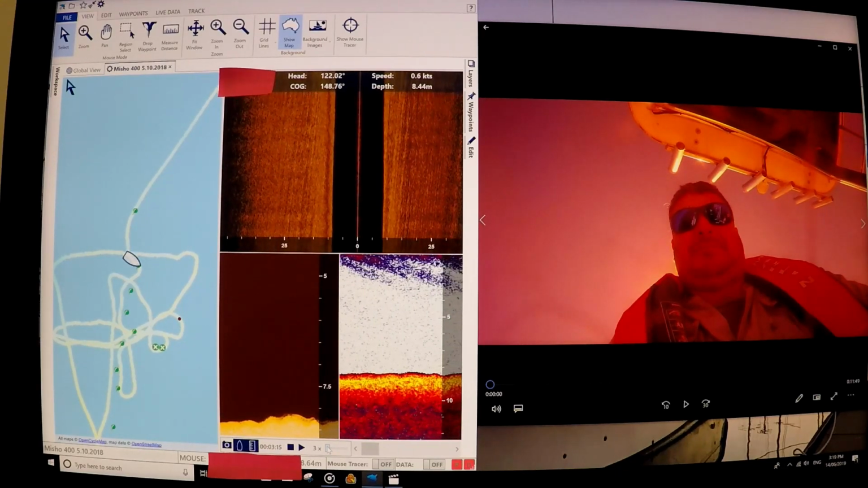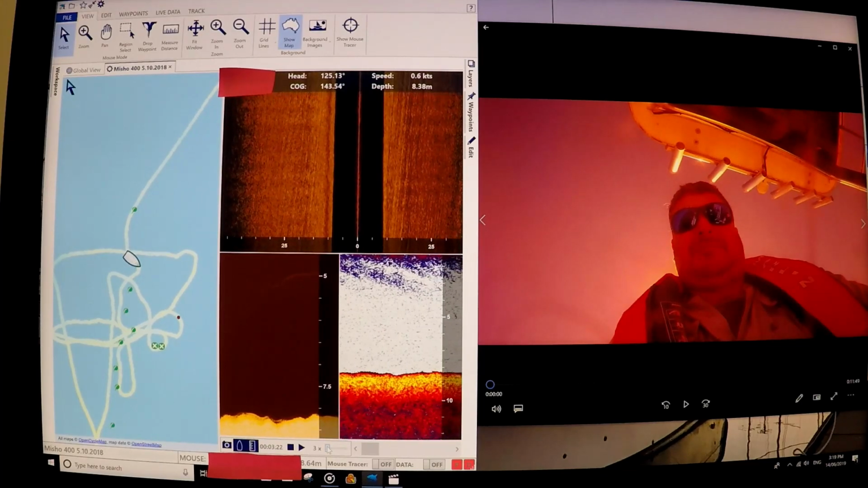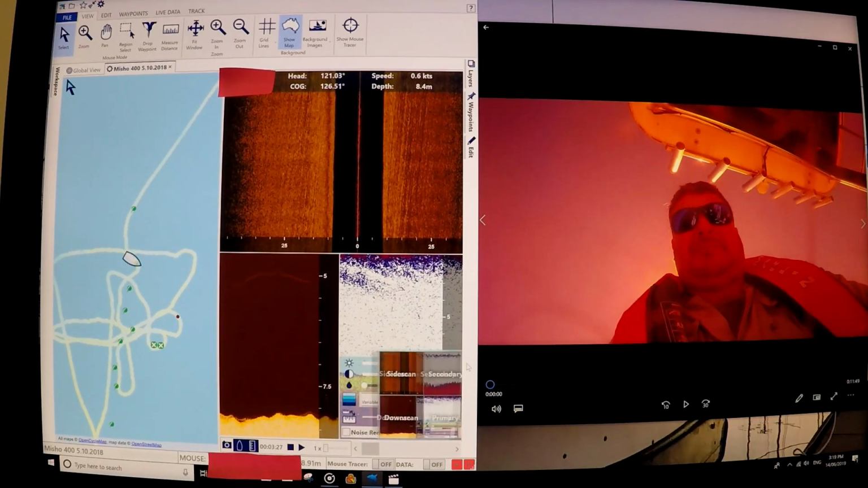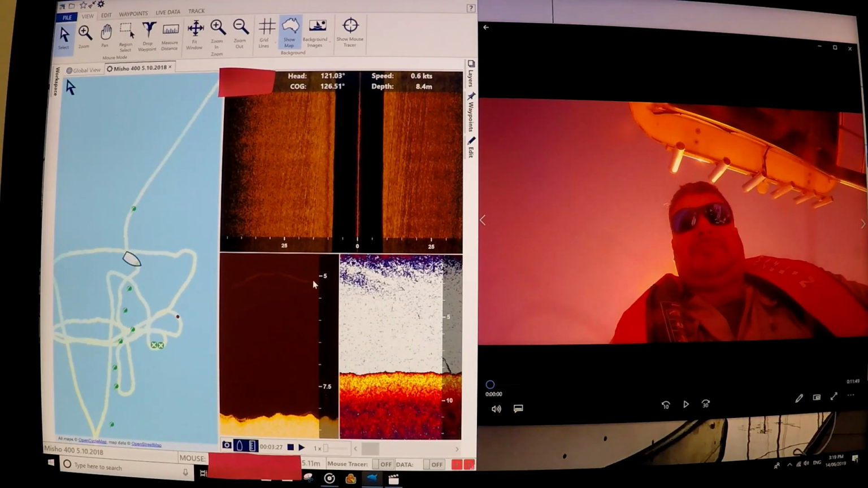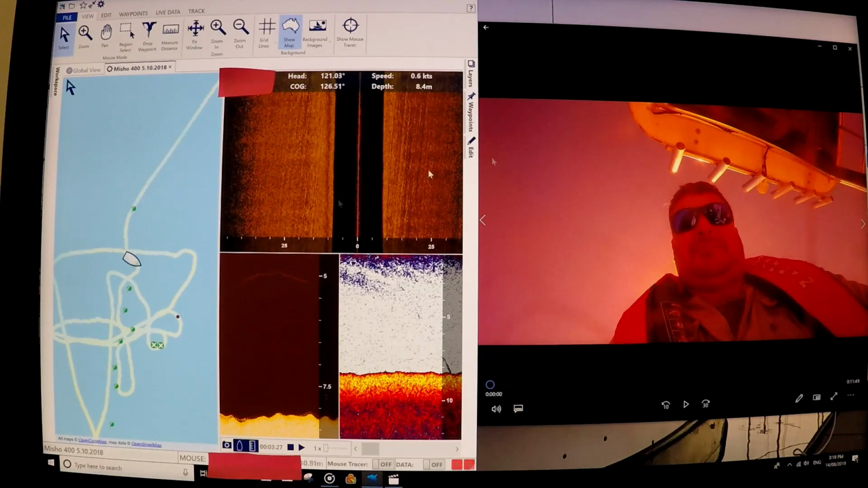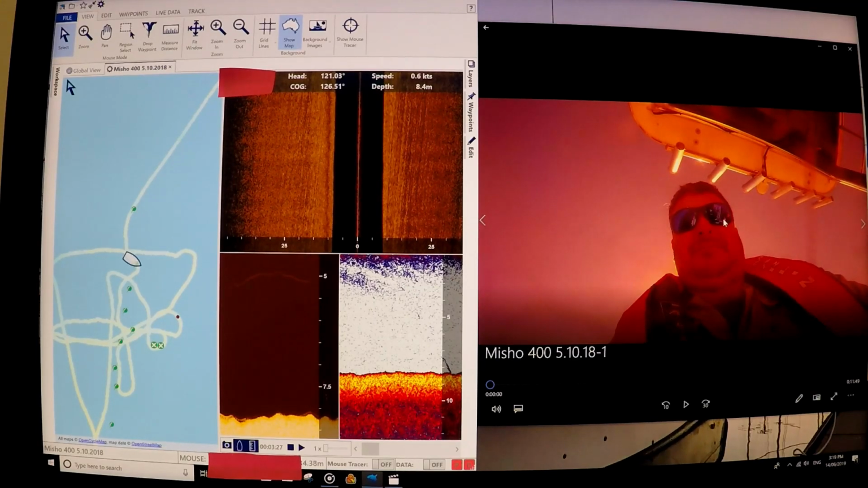So what I'm looking for is a line coming on the sonar or whatever. Okay, so there you go. Whoops, the pop-up screens are going to spoil it. So over here, you'll see the downrigger come down, right? So I stop the Reefmaster package, and I jump over to my video package.